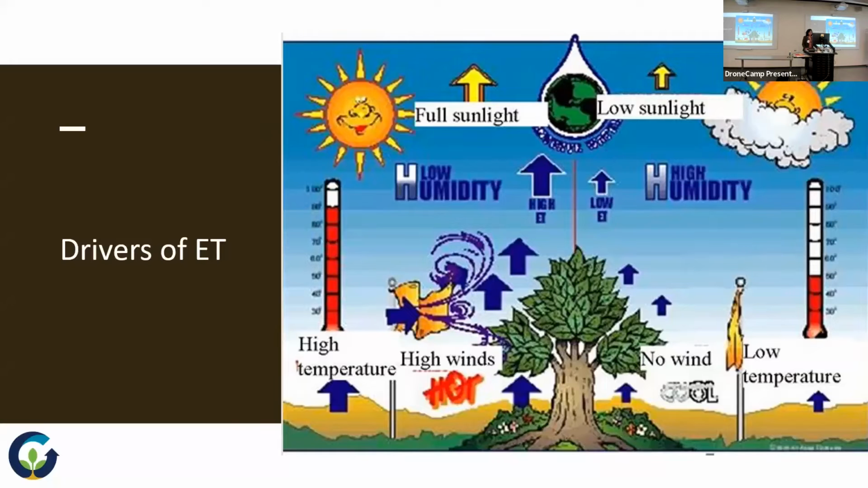So what are the drivers of evapotranspiration? I think we can come up with these. What do you think drives crop water use? Sunlight, temperature, wind, and what we call the vapor pressure deficit, which is an understanding of the aridity of the environment. These are all big drivers of crop water use.